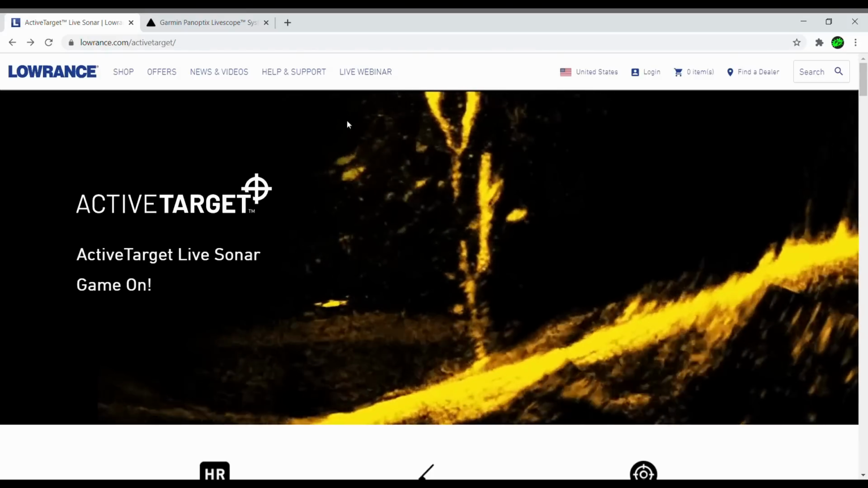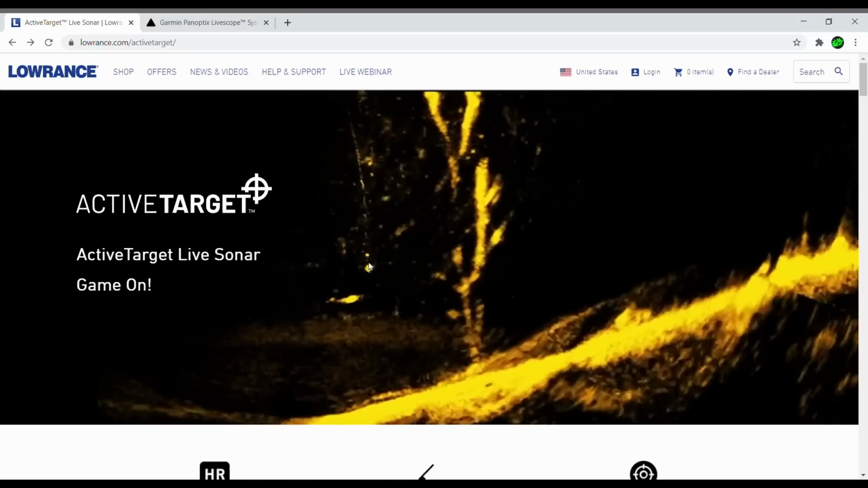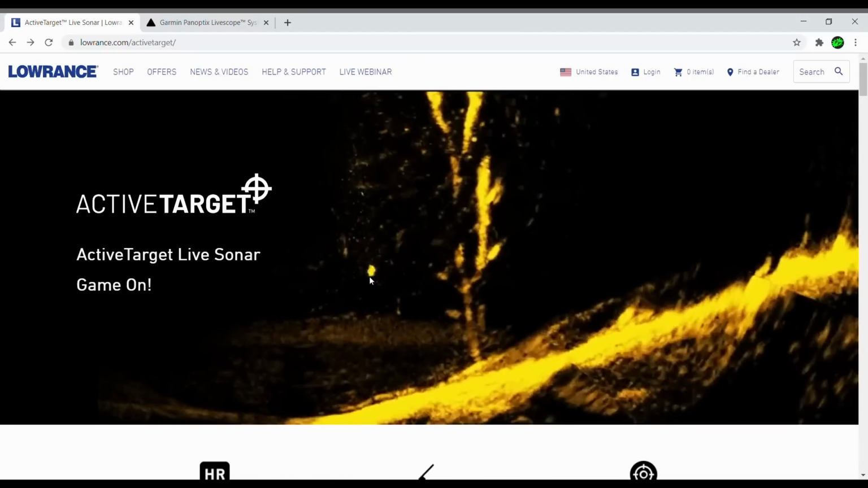Yes, you can actively target this fish here. You can see the line, the lure dropping down. Oh, he's got it. Oh, he's got it. He's going to catch him.